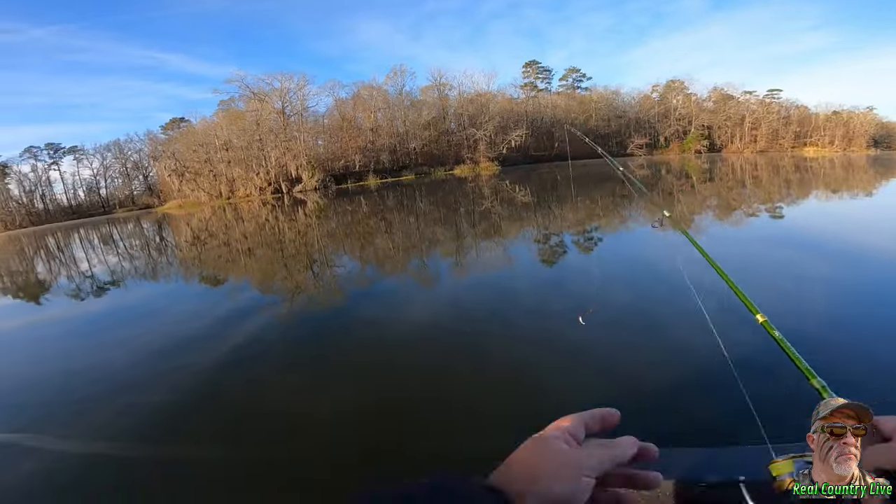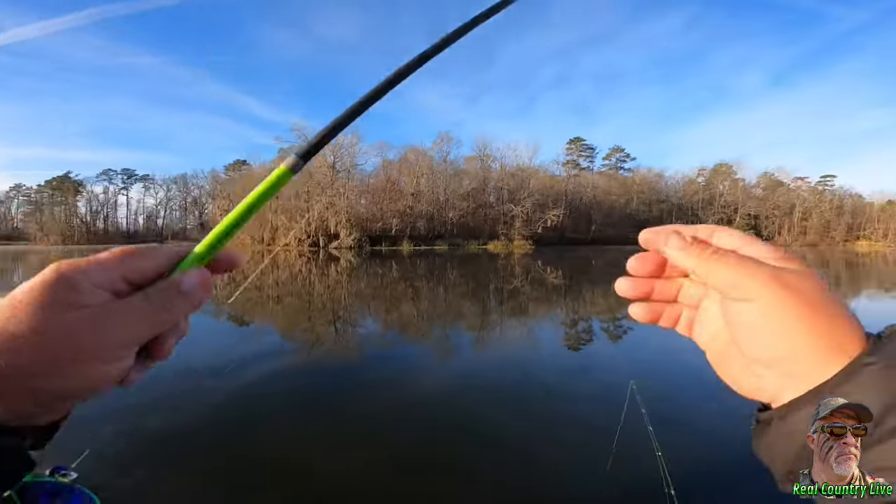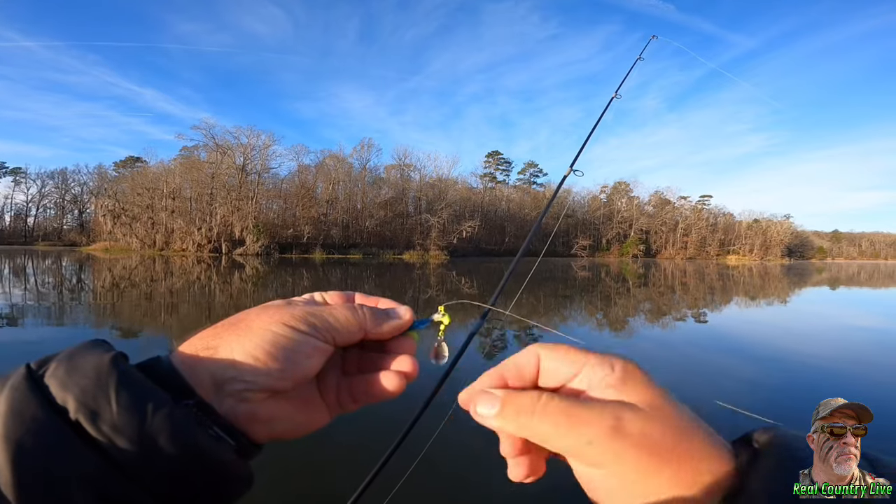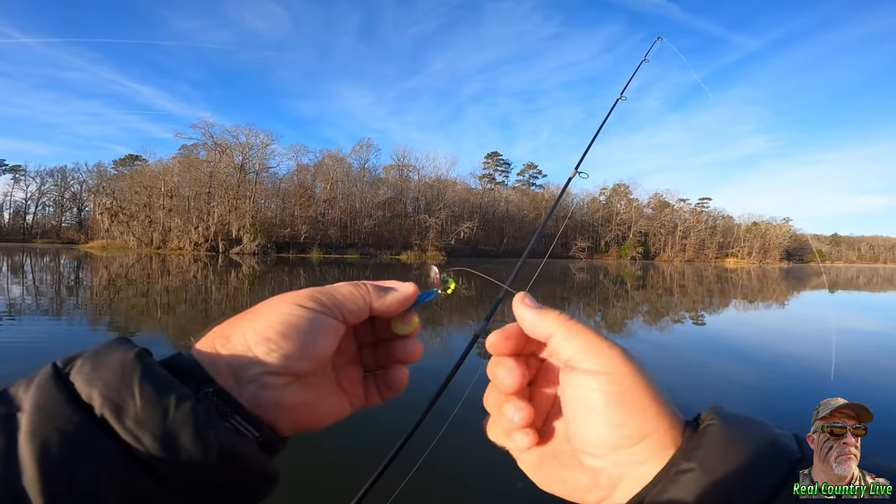And the other bait I use is the underspin. Now this is a Crappie Thunder. It's all beat up. It's the chartreuse head, the 1/4 ounce underspin.